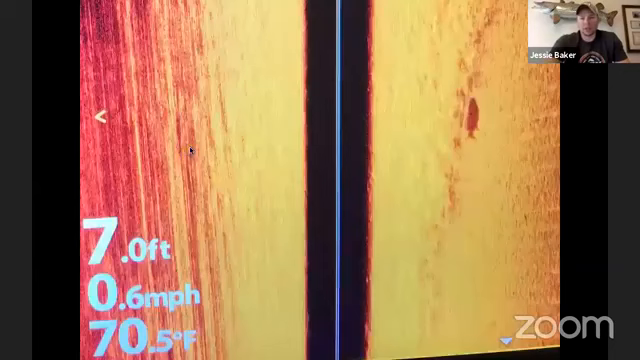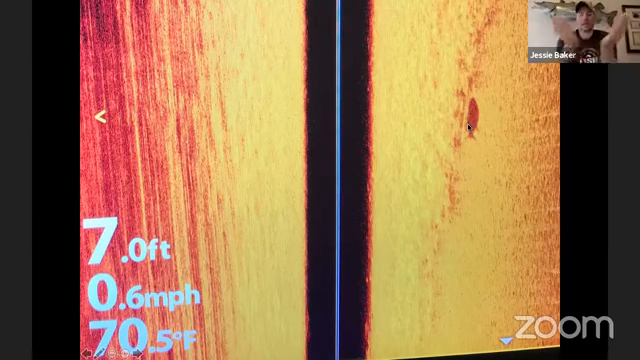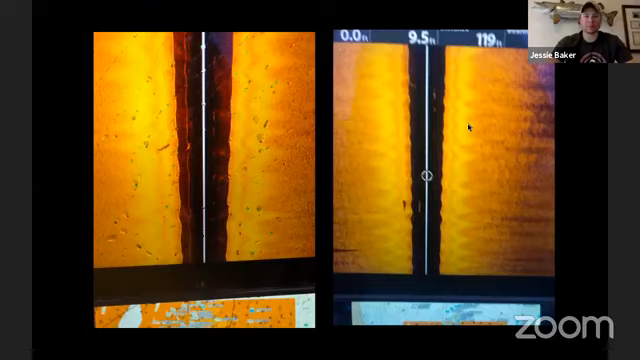If you look at another image like this one, you can see this highlighted yellow piece is right tight to the bottom, and then your fish is almost touching it, right? So that fish is basically belly to the bottom. So that's how you'll be able to tell that distance.